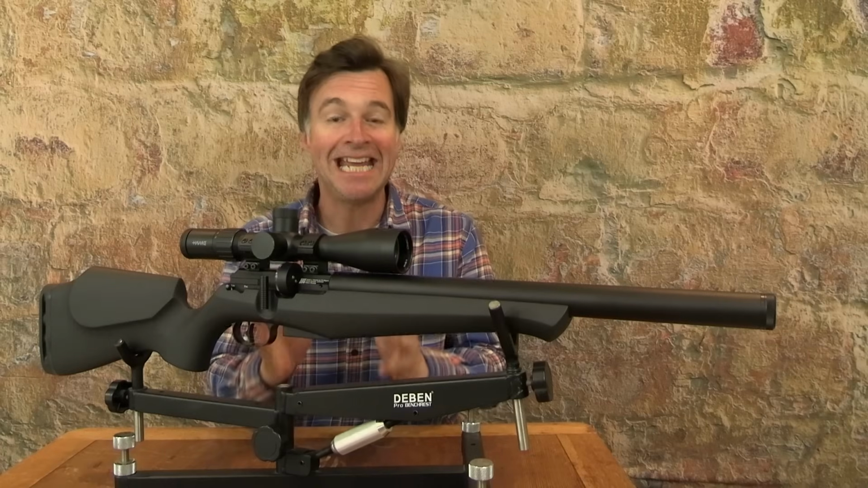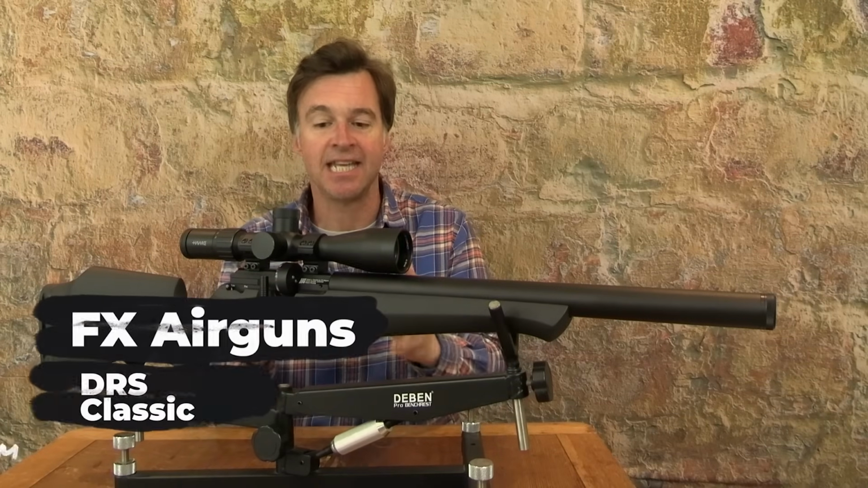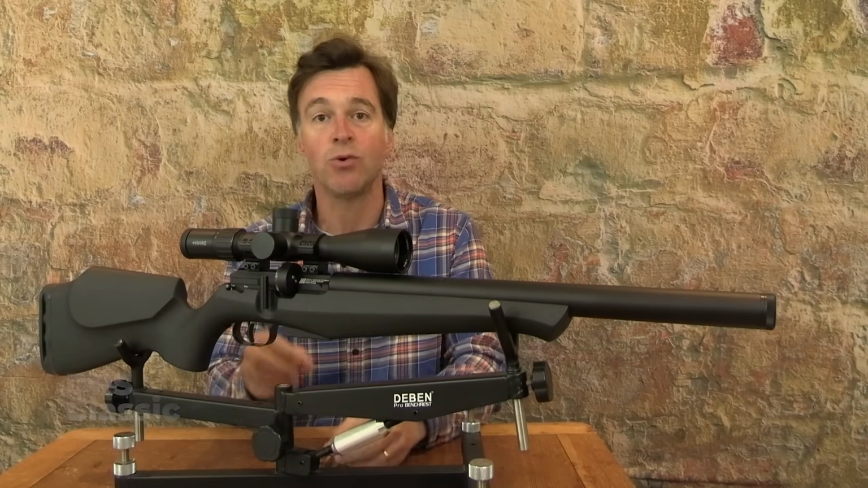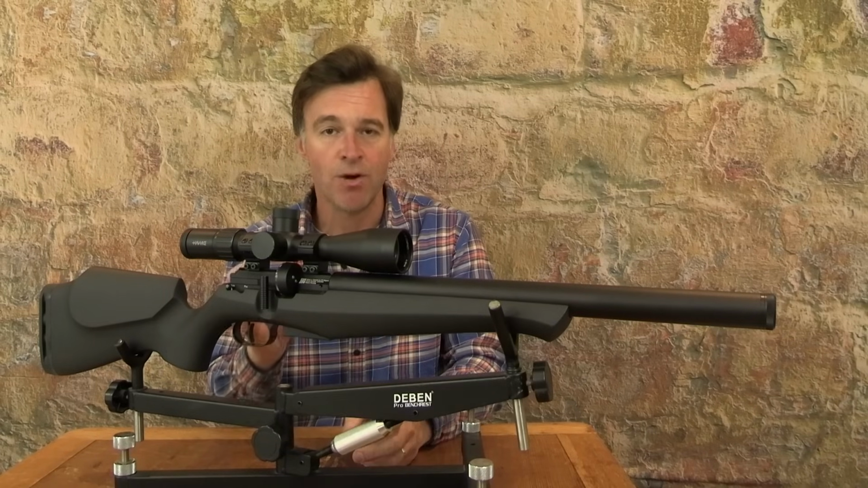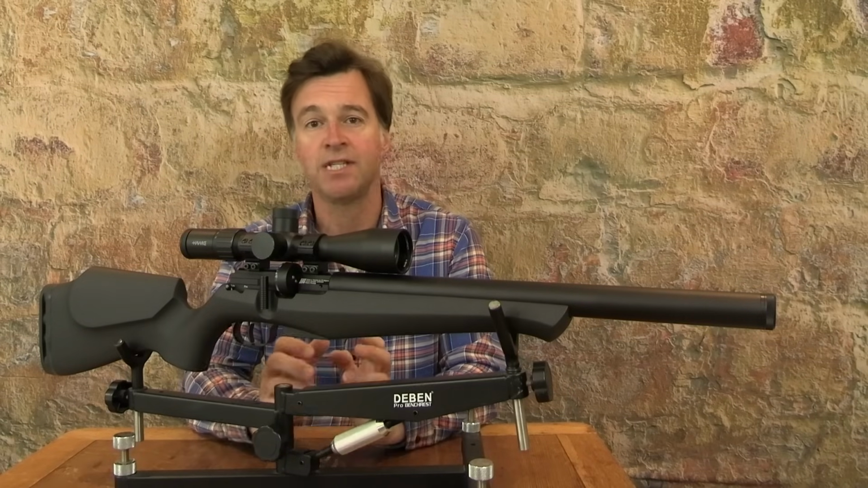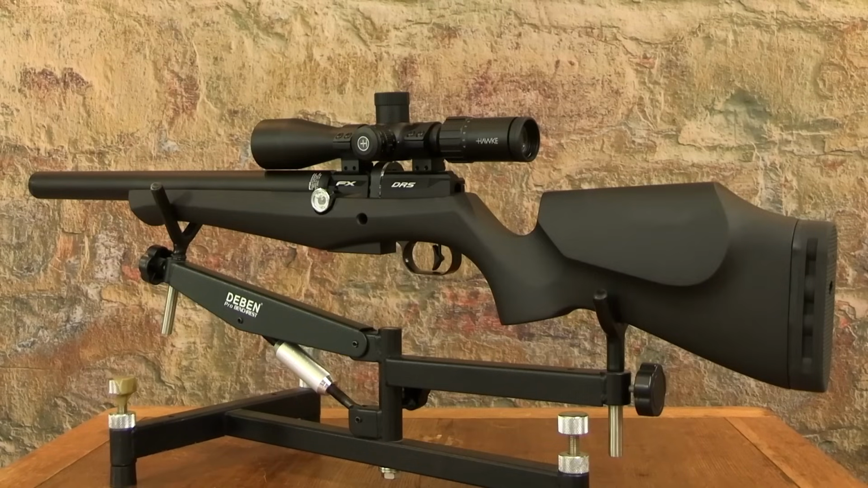I've got a really interesting gun here this week. It's the FX DRS. Now this is the classic model with the synthetic stock. Now there's also a walnut option plus a really sophisticated pro model. Now this particular version has a recommended retail price of £753.99, and I think that is very good value for such a refined air rifle.